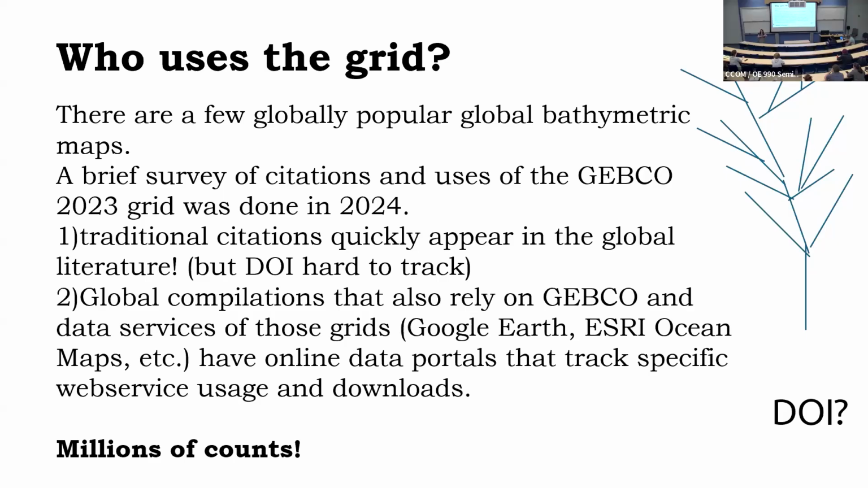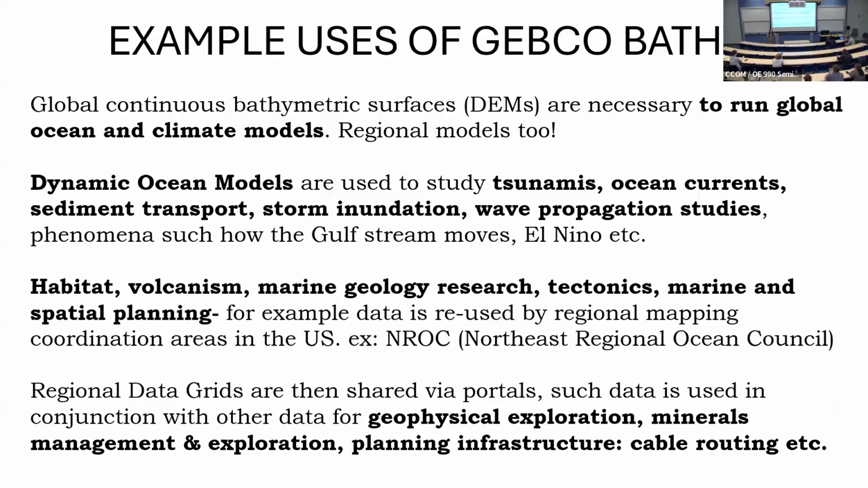It's used as a base map for all sorts of purposes. So, yay, it gets used. I thought that was really cool. And if your data goes in there, millions of people will look at it. They might not look at it super closely, but they will see it. What are people using it for?